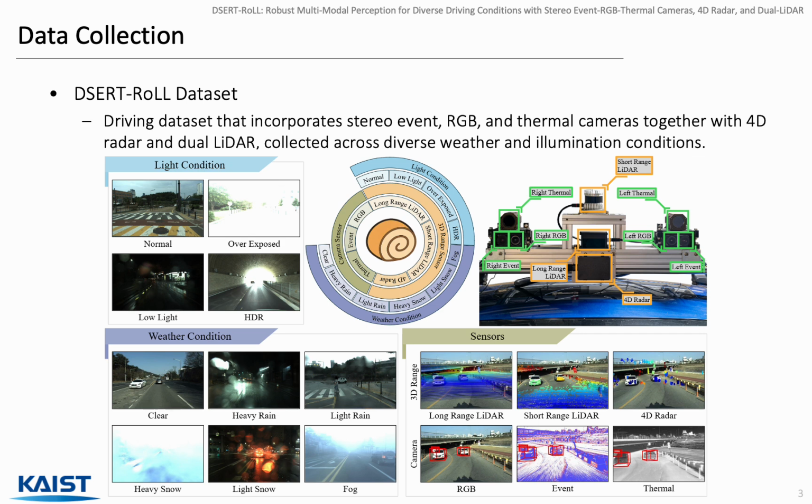scenes, as well as clear, light, and heavy rain, light and heavy snow, and fog. Every frame is annotated with 3D bounding boxes for these object classes: vehicle, pedestrian, and cyclist, providing the labels needed for full 3D perception tests. These are exactly the scenarios where conventional perception fails, making the dataset a stress test for robustness rather than an average case benchmark.